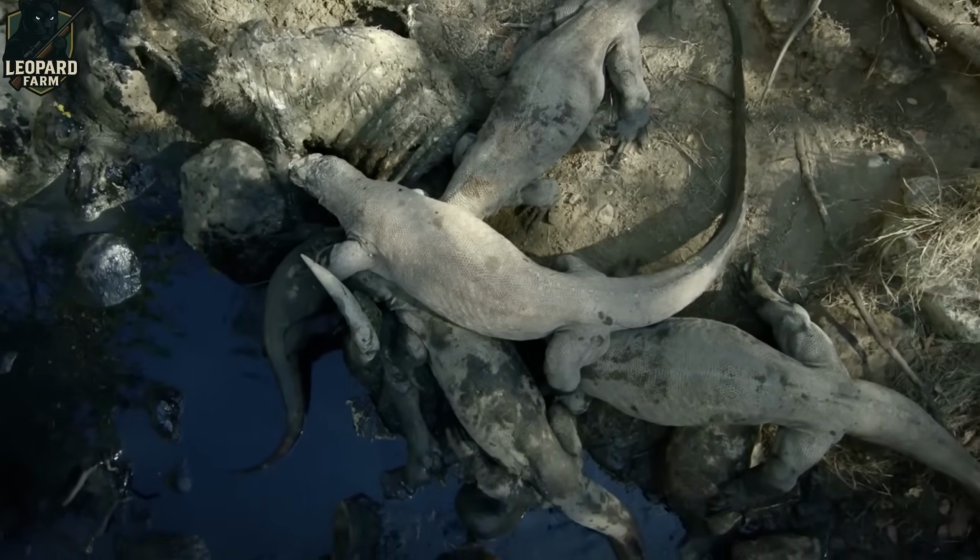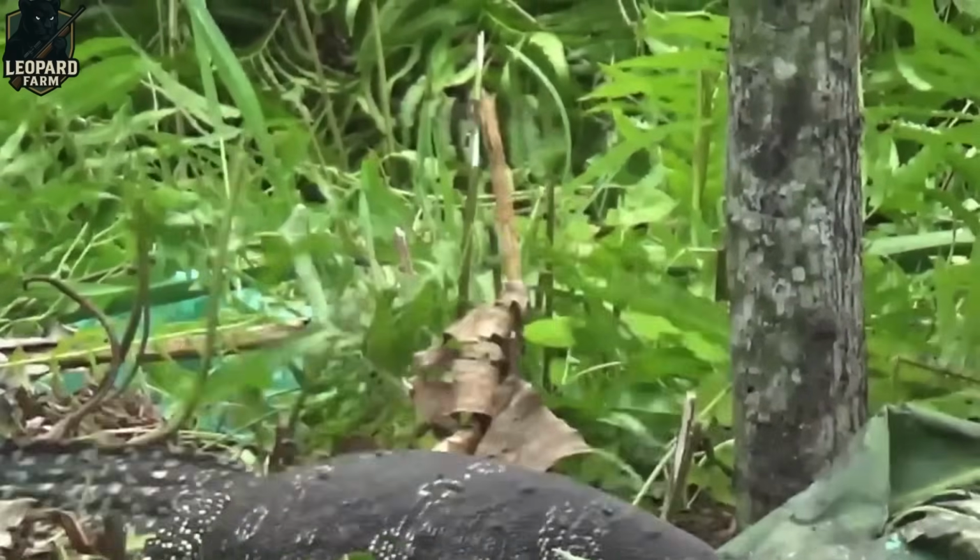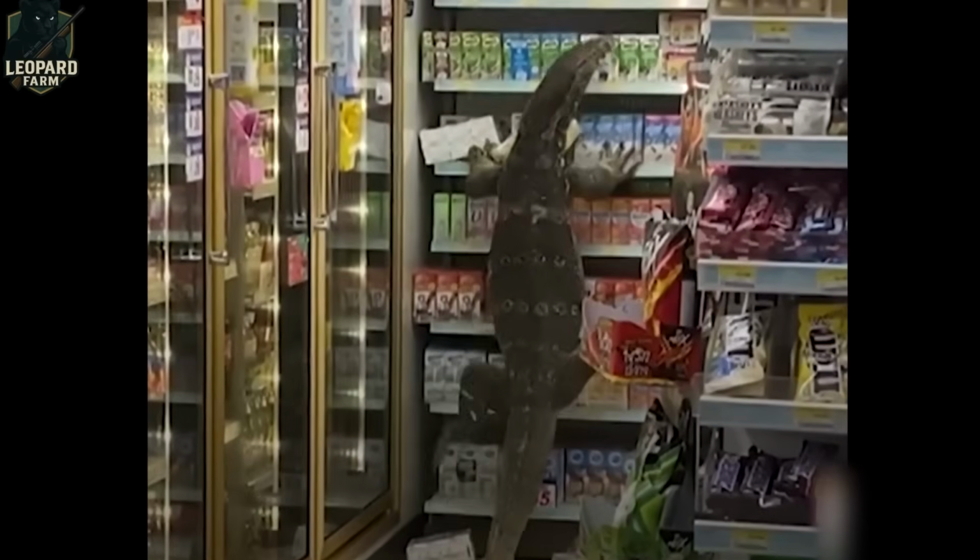Aiming for the spine or heart guarantees a swift, humane takedown. These carefully managed hunts not only ease tension between locals and dragons, but also help preserve the delicate balance of the ecosystem.